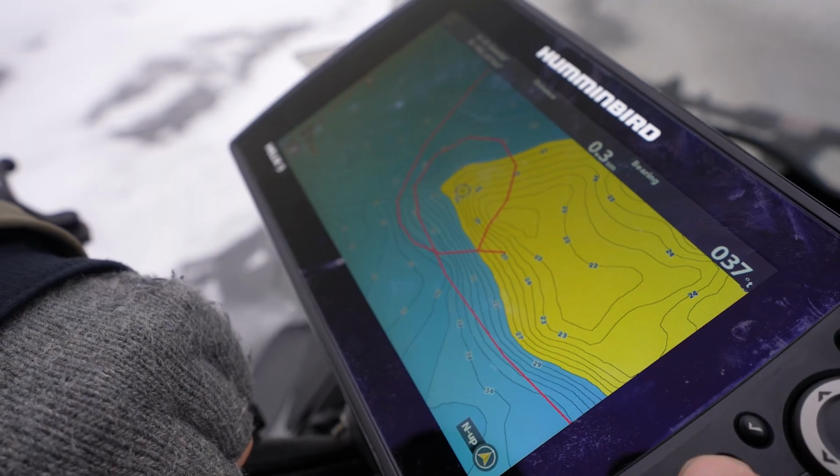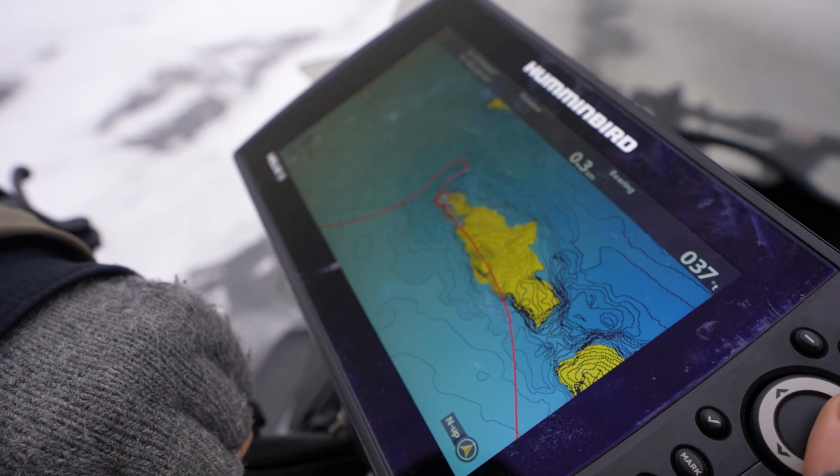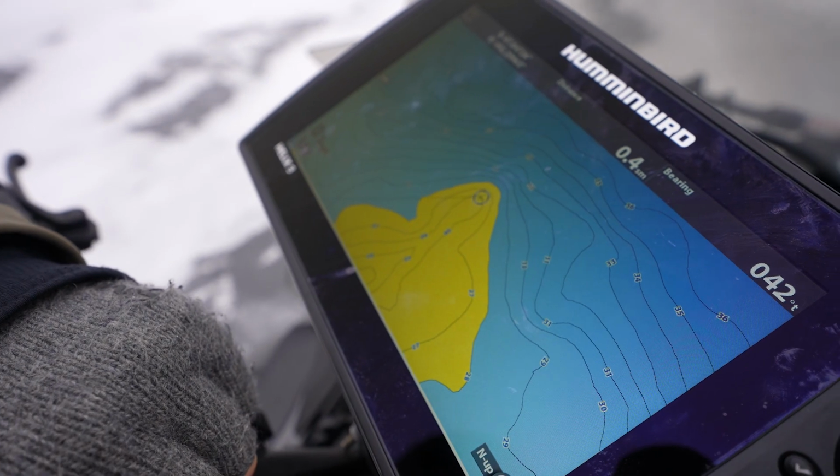So it makes it quick to get on your map, say waypoint there. All right, zoom out. Where's the next one? Okay, there's another one of these tails right over here. Let's go run around and hit this one right here.